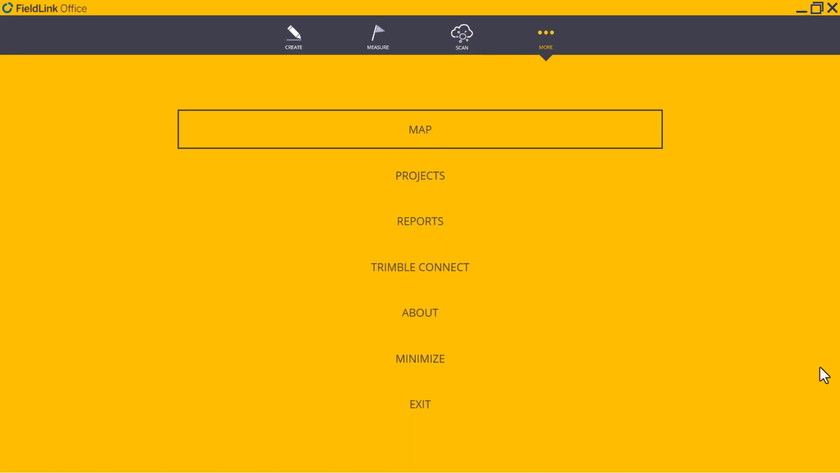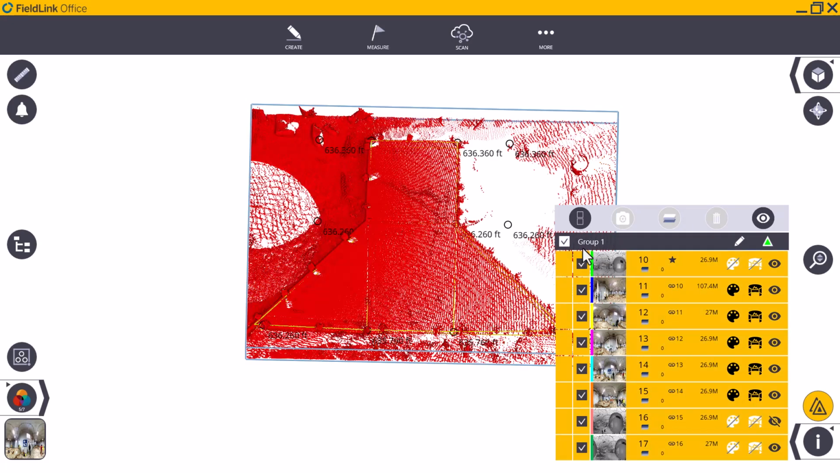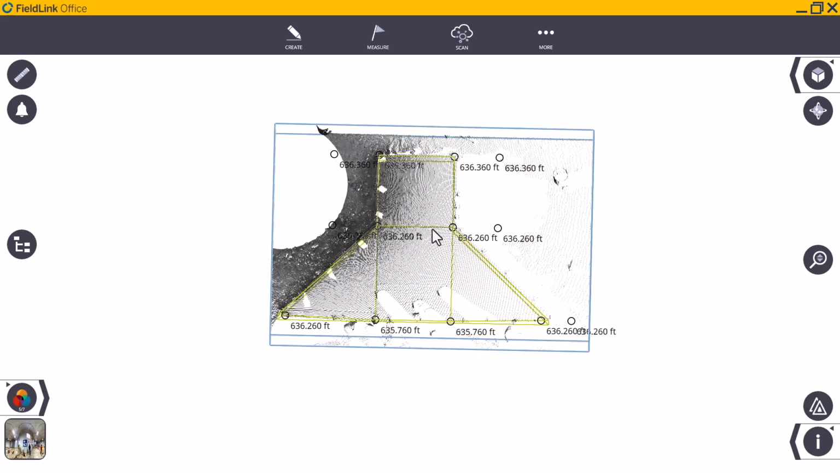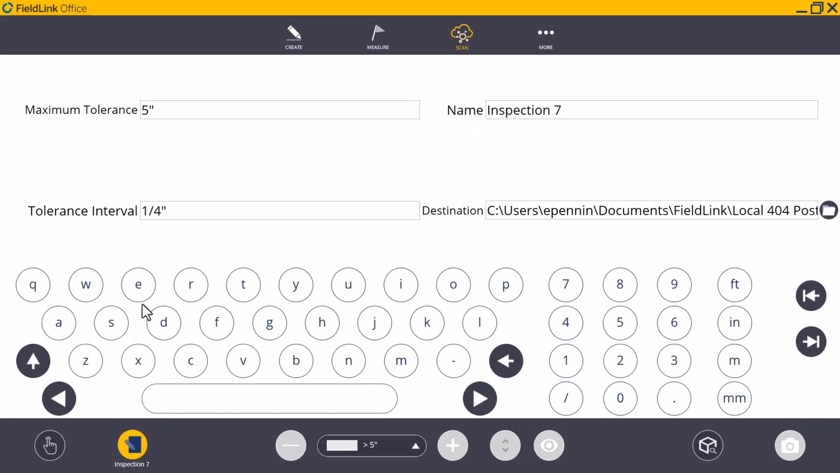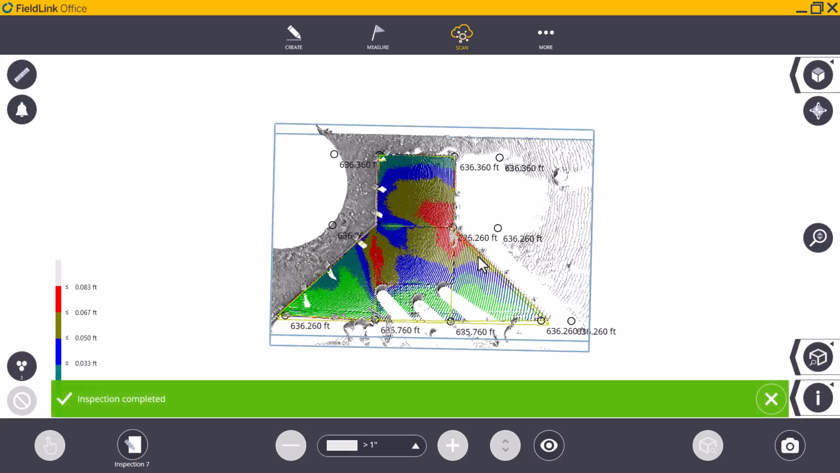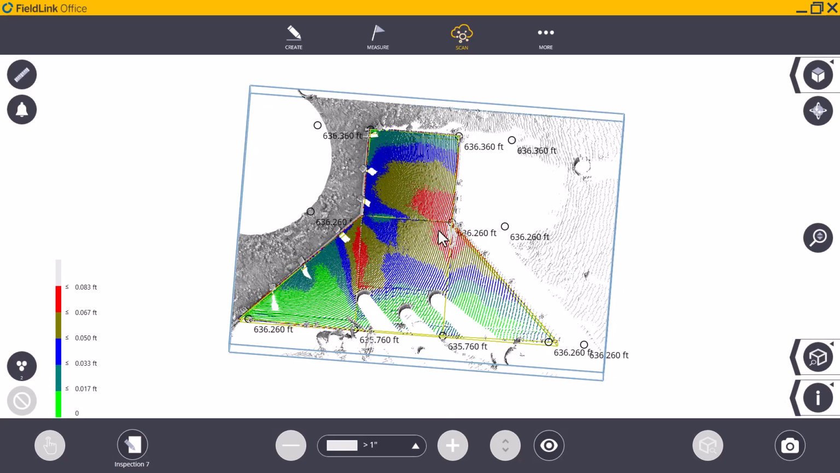So we'll turn on that scan data that we took after they fixed it. Let's turn everything else off here. Hide all except for this 17th scan. Now let's go back and do our inspection and run it one more time. So now you can see it's still a little bit high over here, but we have no gray areas.